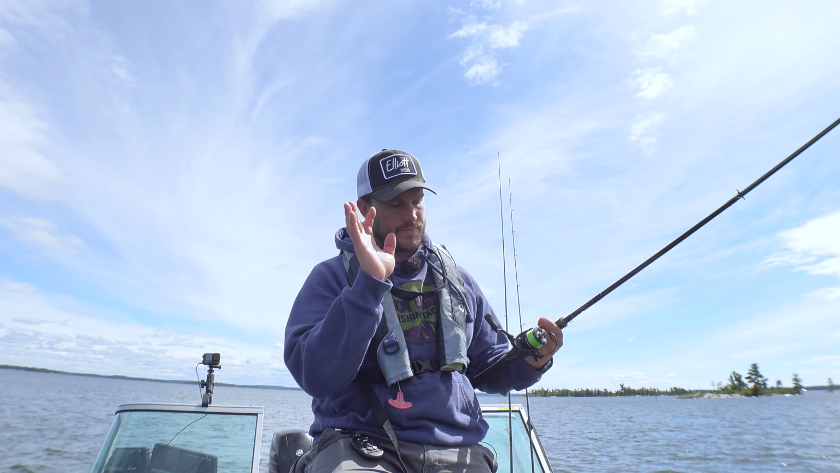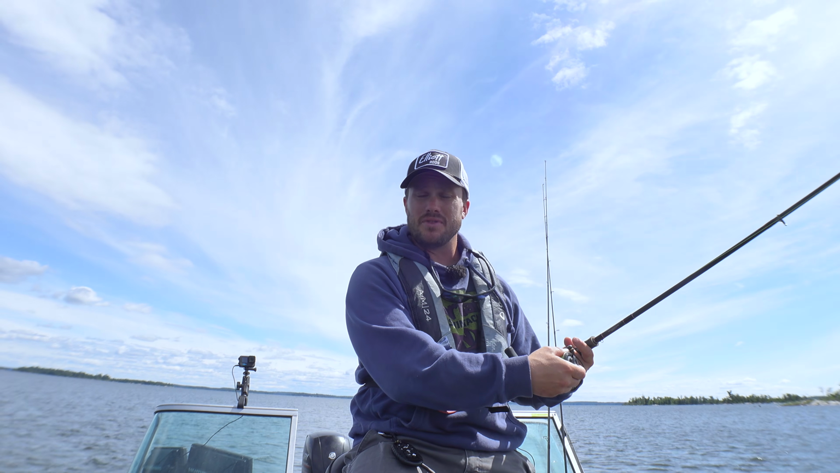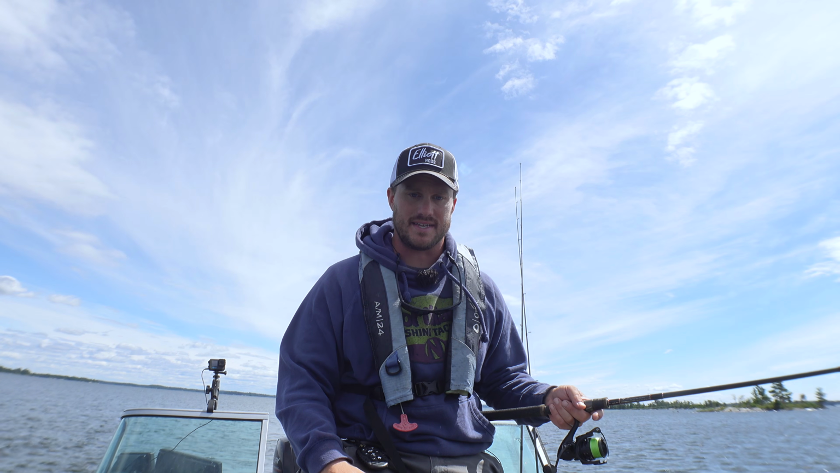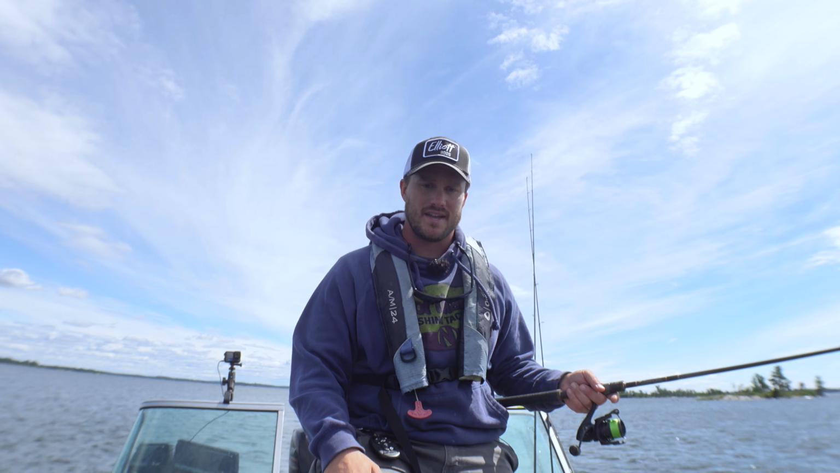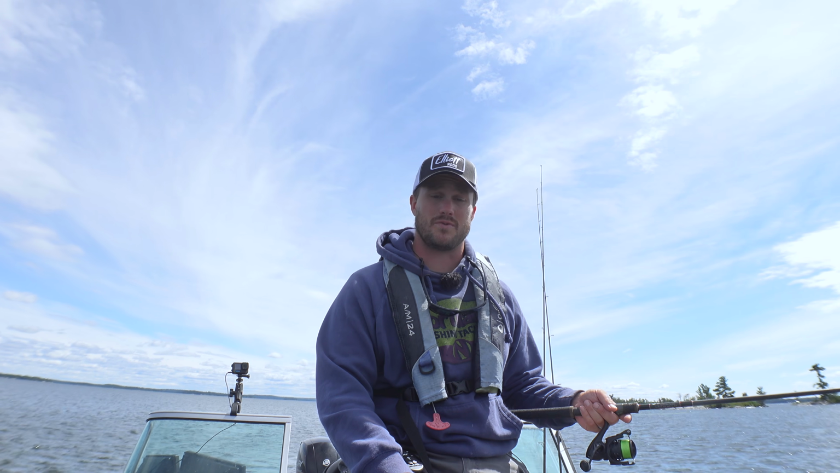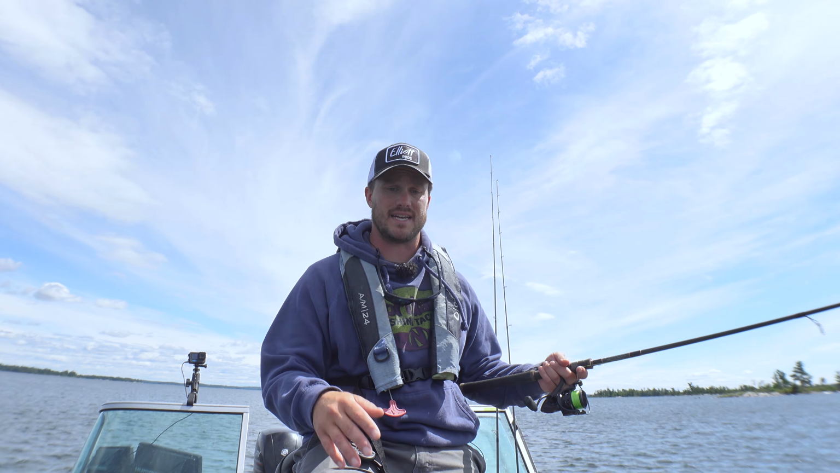But 2000 size reel, 3000 size I like as well to spool up more line. I'm throwing this on like a 15-pound braid. I like a little bit heavier braid because, as you can see, these are some of the bigger fish, and so you're throwing big baits. You don't have to be super finesse. You don't have to worry about castability because they're heavy and they move around. They can cast very easily.